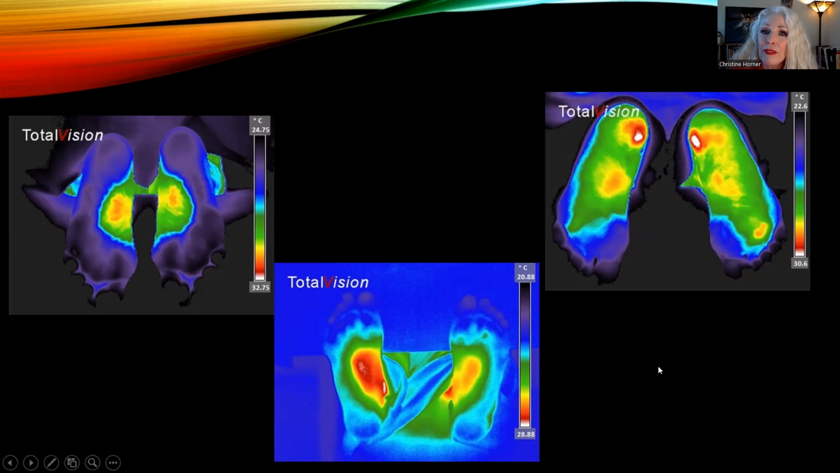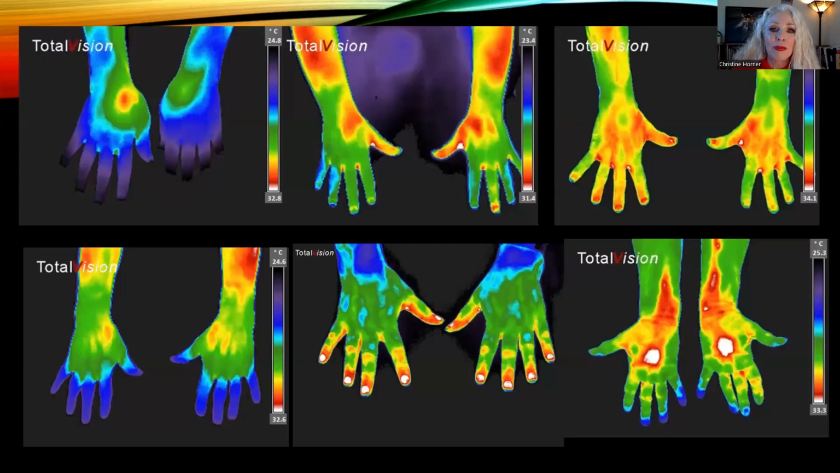But one hugely valuable aspect of this is that if a person's a diabetic, one of the worst complications they can have is to develop a diabetic foot ulcer that may lead to amputation. So with thermal imaging, we can actually see areas before the foot ulcer appears and jump in there with preventative measures so that they don't develop that diabetic foot ulcer that could lead to amputation.